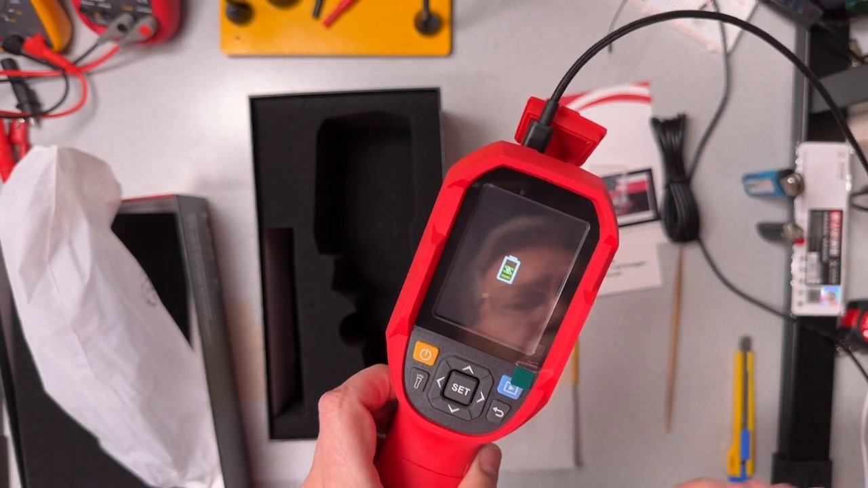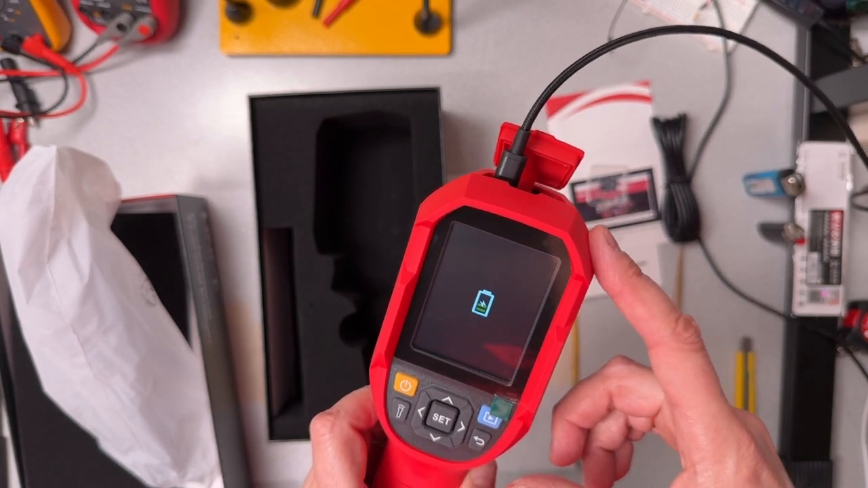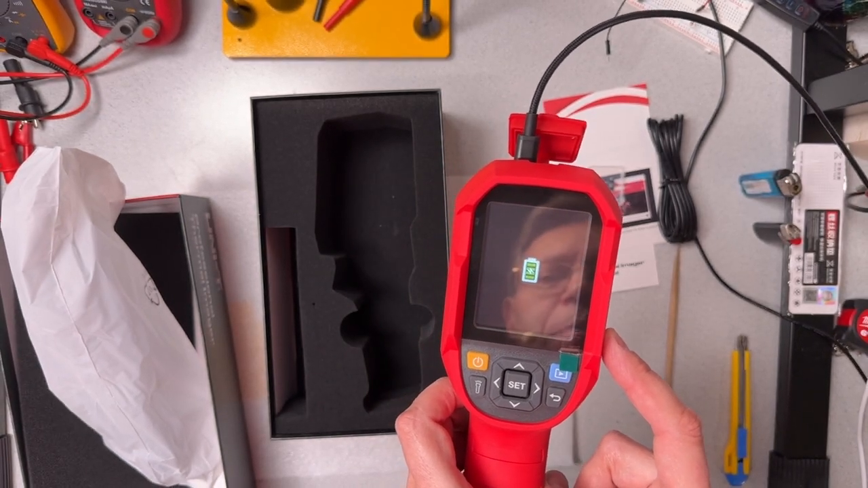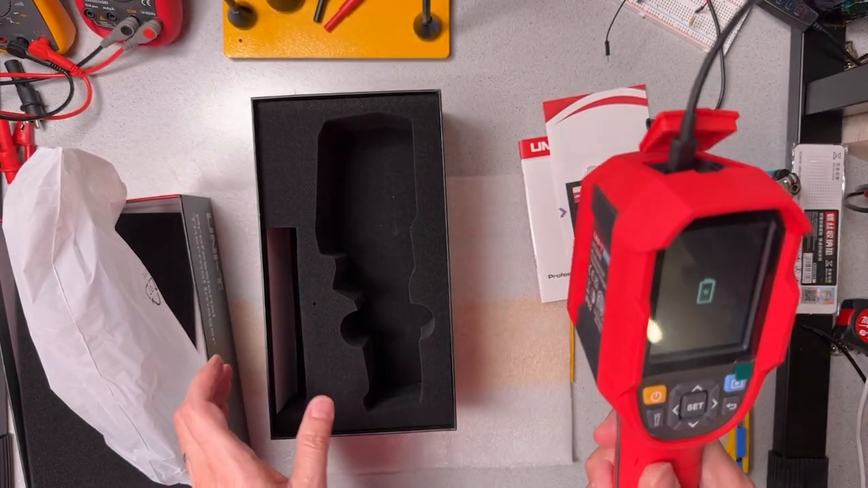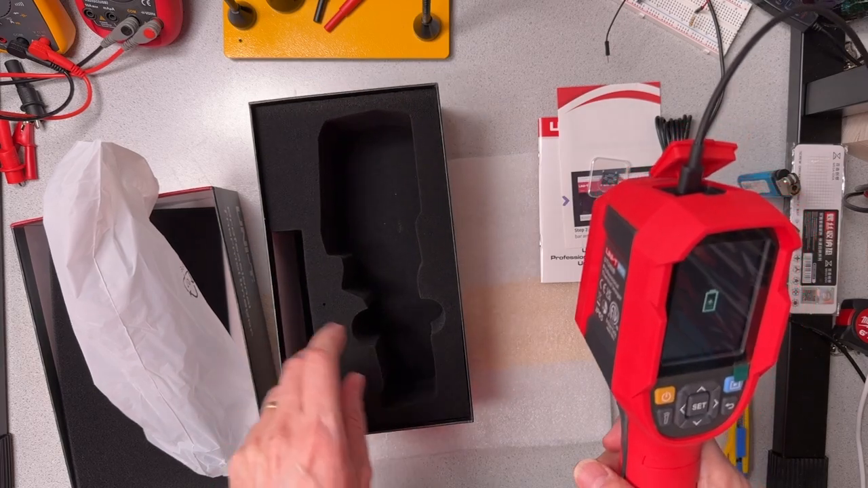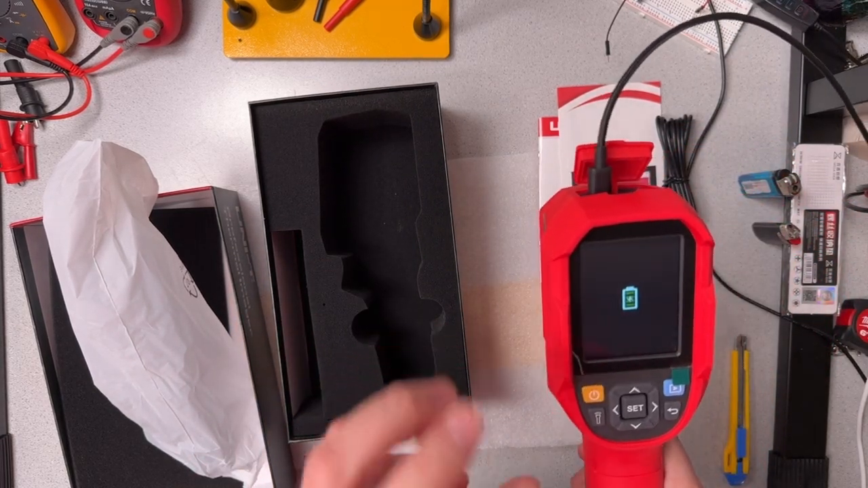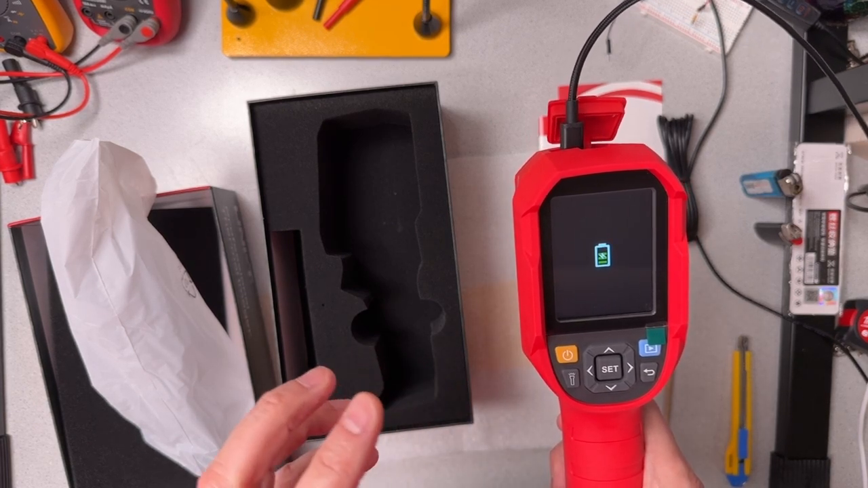So what does that mean? It means that the unit, as sophisticated as it is, doesn't understand how to negotiate the power delivery settings with a power delivery based adapter. So that's not a big deal, but it is a little bit of a disappointment for me just because as